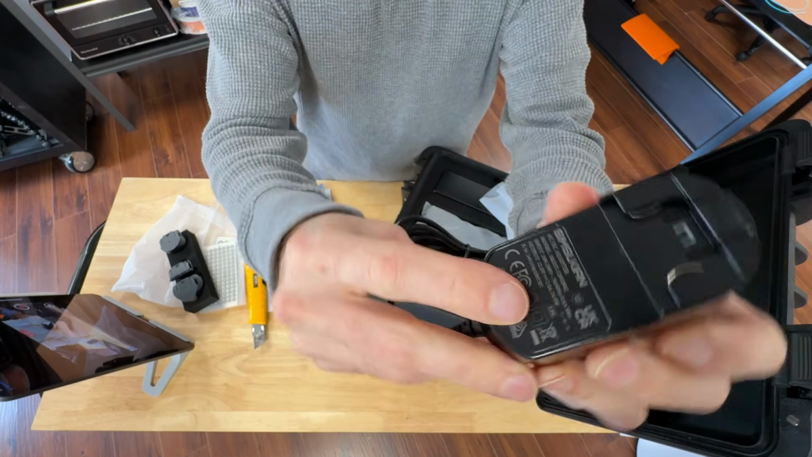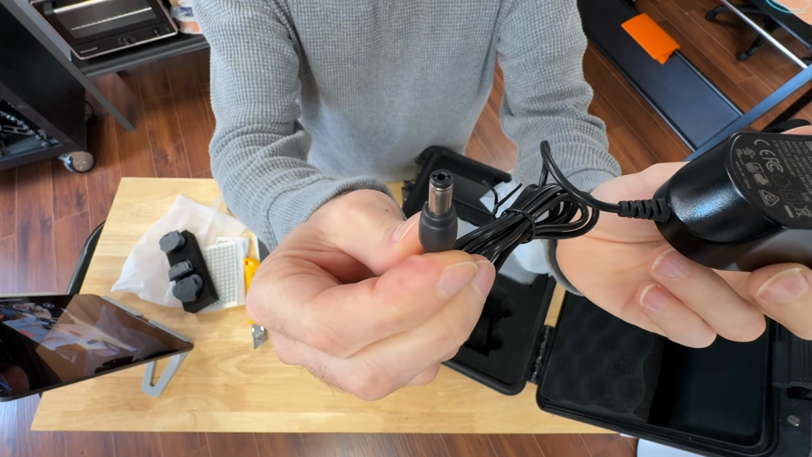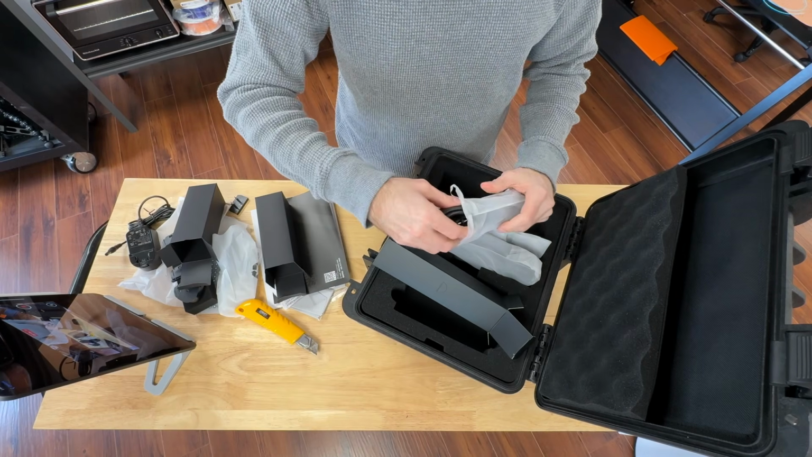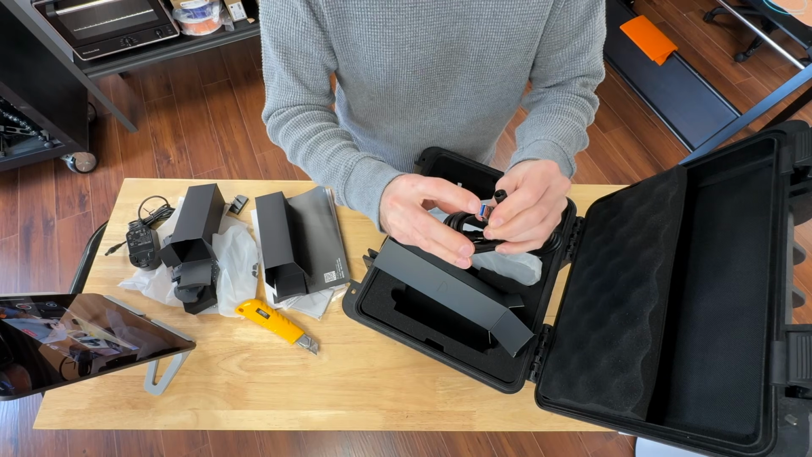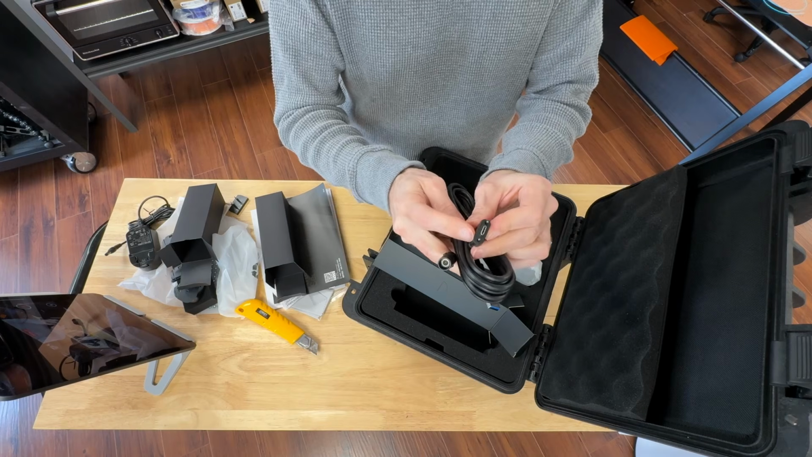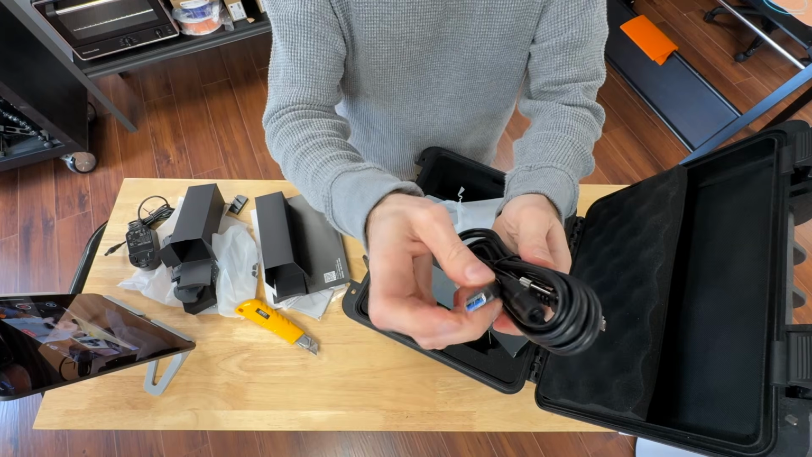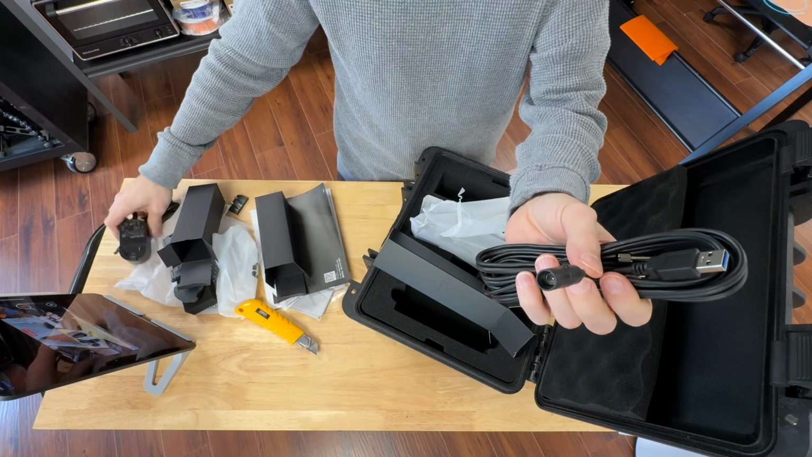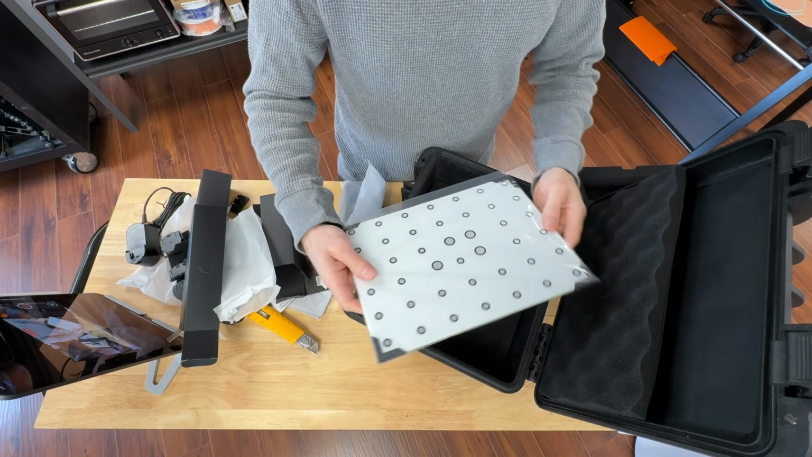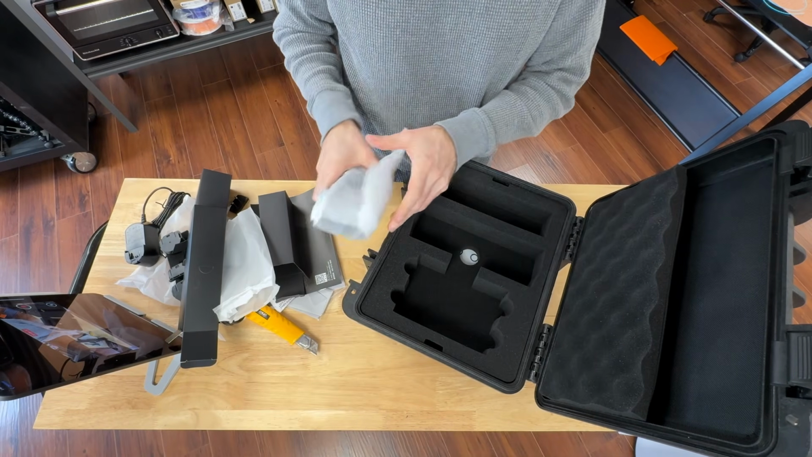AC power supply. This one is 12 volts at 2 amps. And it's just using a standard barrel connector. USB cable, judging by the number of pins in here, it's definitely USB 3. And there we go. That's a USB-C. So USB-C plugs into the unit itself. This would plug into our computer. We supply it with its own power. There is more underneath. This would be the calibration panel. It looks like it's maybe glass. Save the best for last.